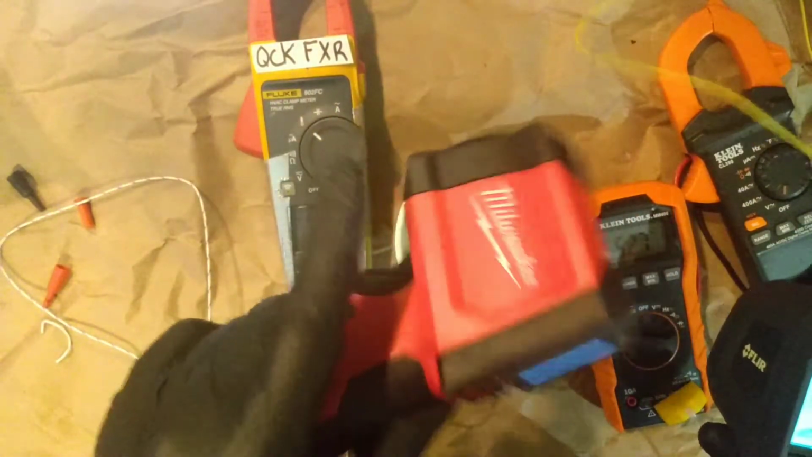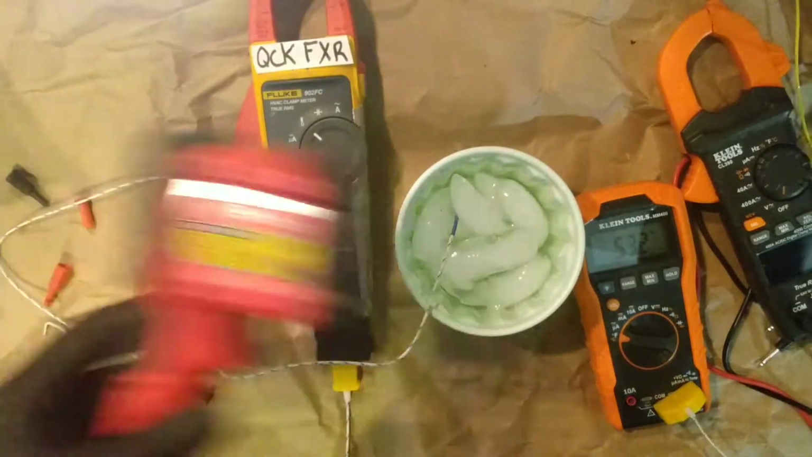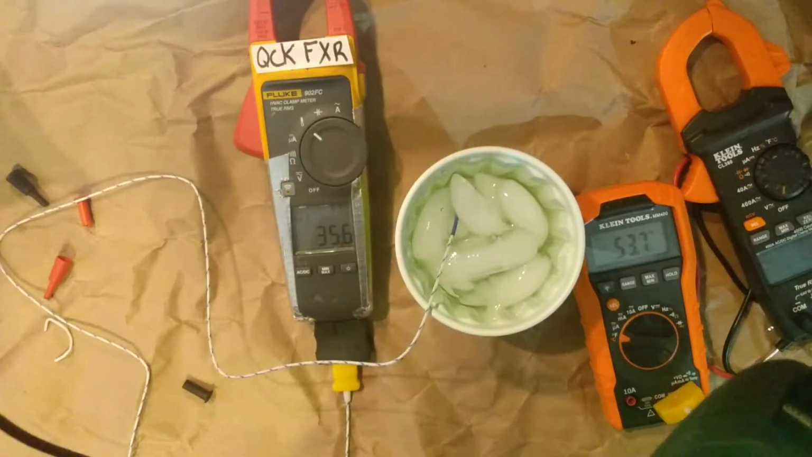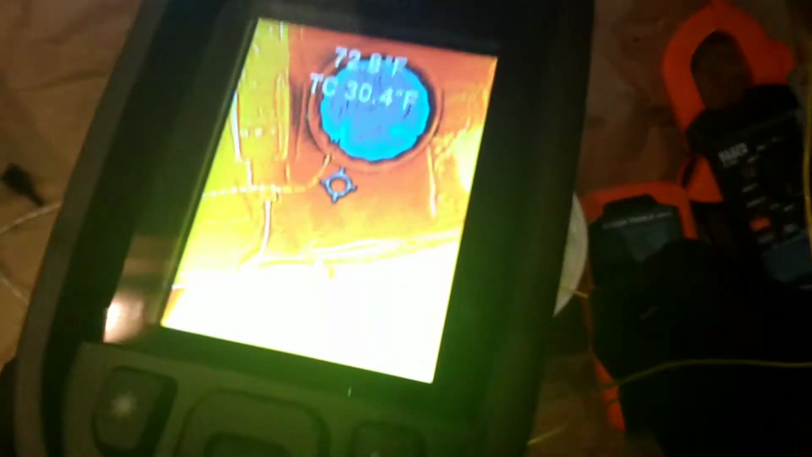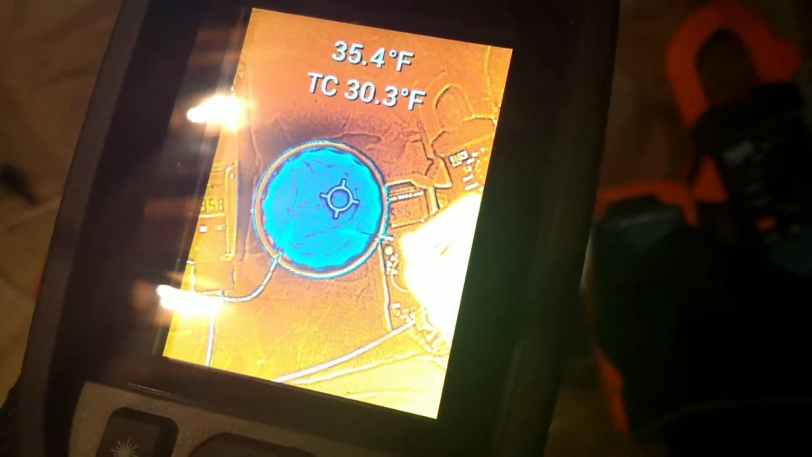I don't know what to say about it. I've been diagnosing air ducts, all types of little stuff with this thing, man. I was mad I bought it at first, but here I am. Anyway, so there we have it, y'all. That's at least good. There we go. You see?